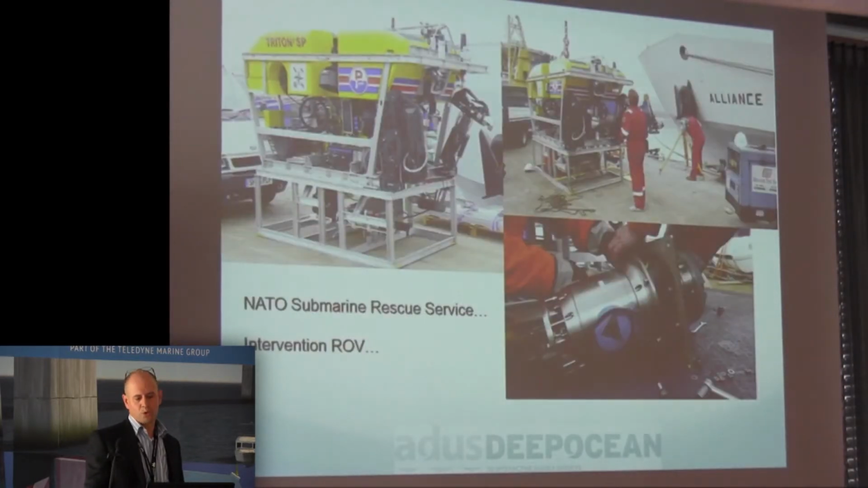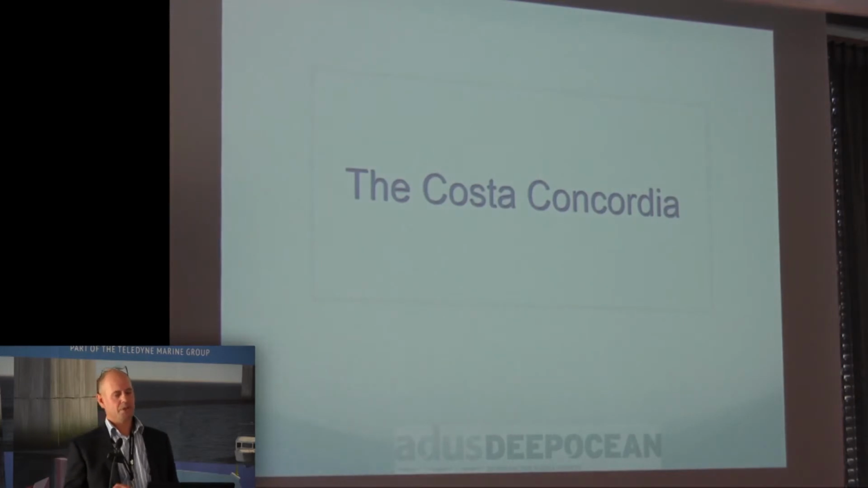Okay, and also working from a variety of platforms, from ships to ROVs and the like. So I'll just try and give you a bit of a case study now. Costa Concordia, hopefully we're all familiar with, who's now safely in an Italian breaker's yard, I think. So we were called in initially by the salvage operation so that they could get an understanding of the wreck.